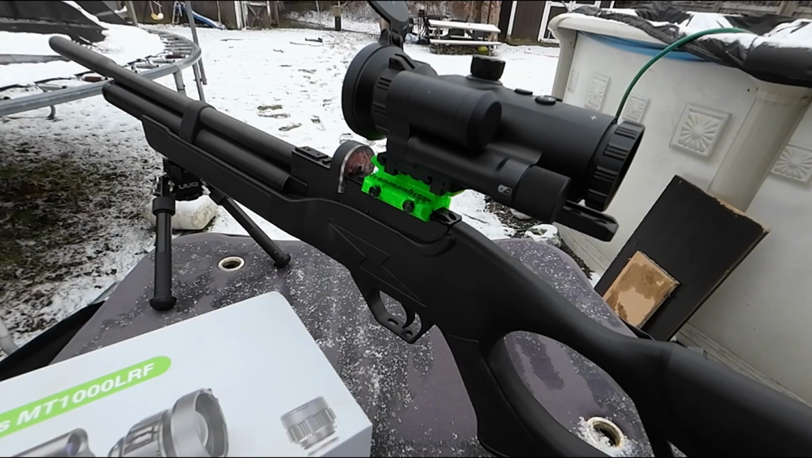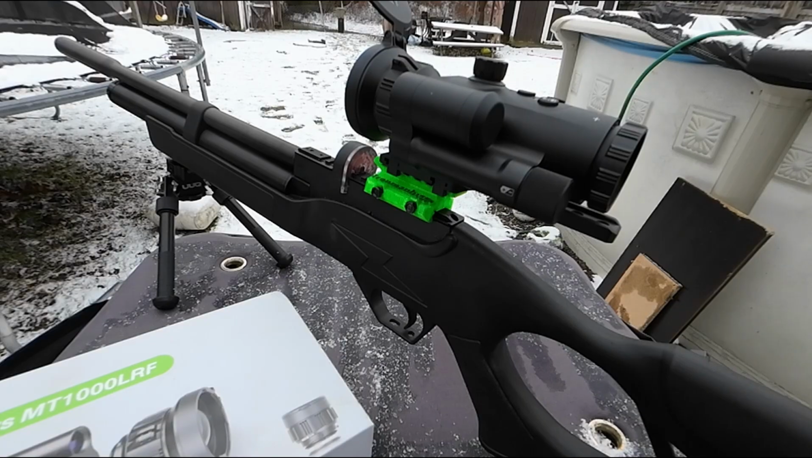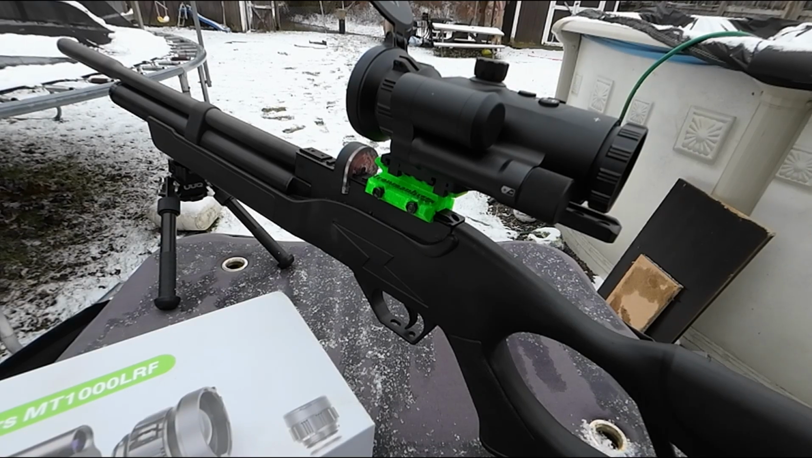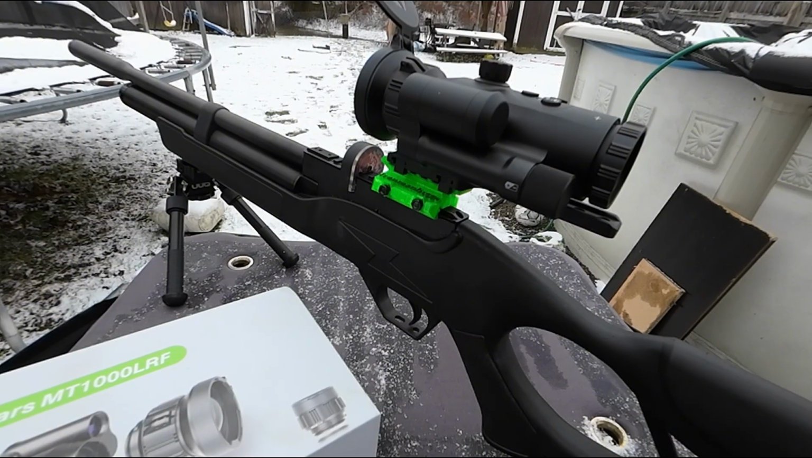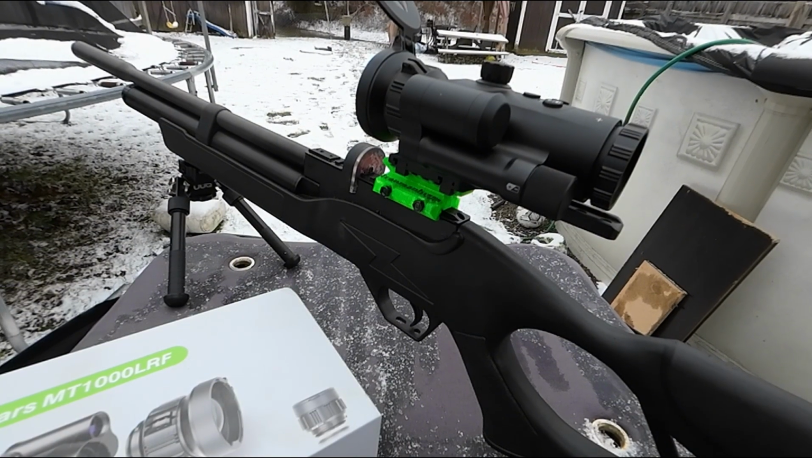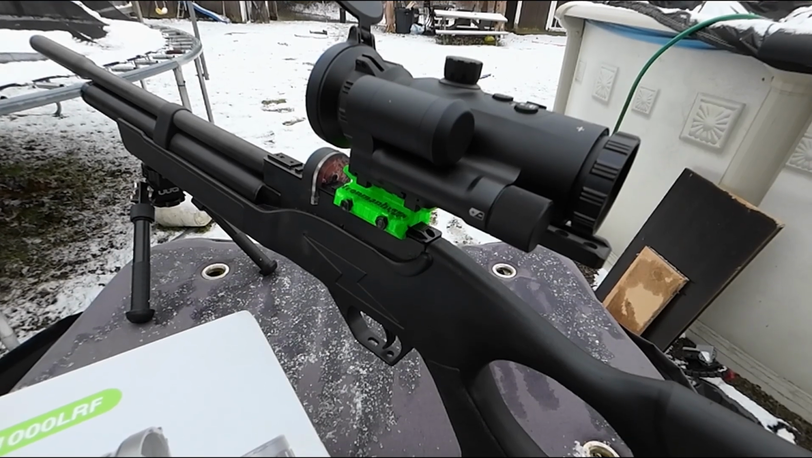I got 3 different lenses that they make for this current version. They make a 35, a 50, and a 75 millimeter lens, and I will show you all 3 of those in real-time scope cam footage to show you the difference between them. I'll show you a couple other cool things we learned along the way.